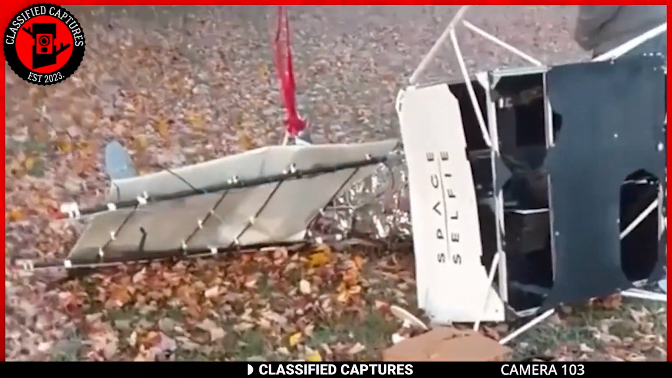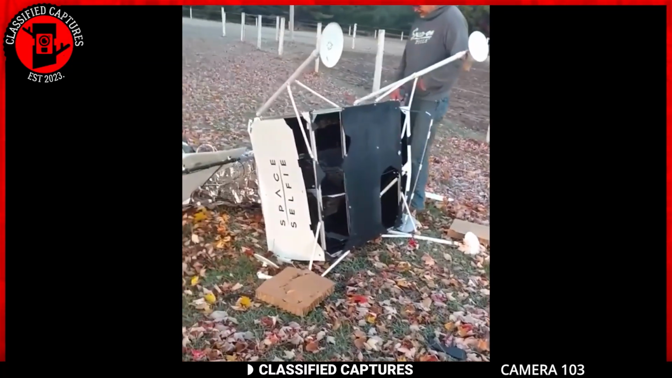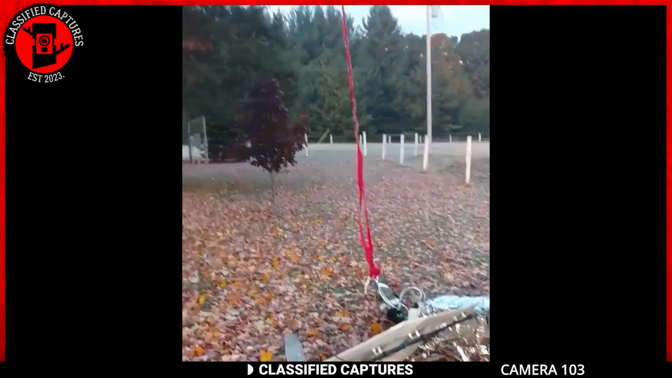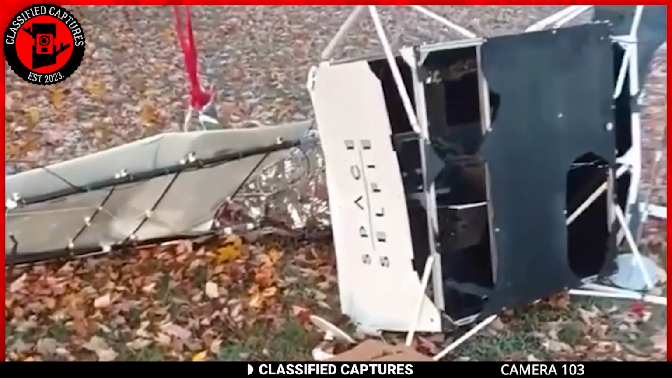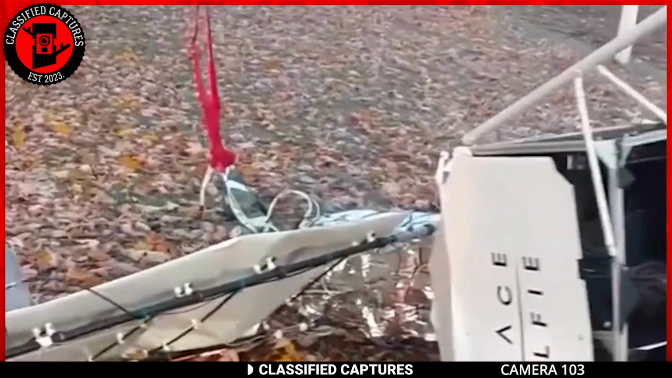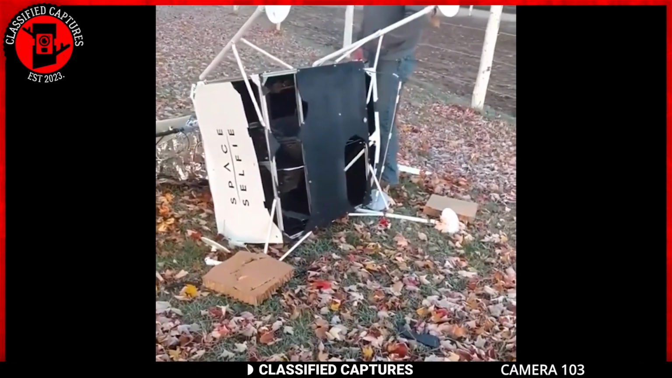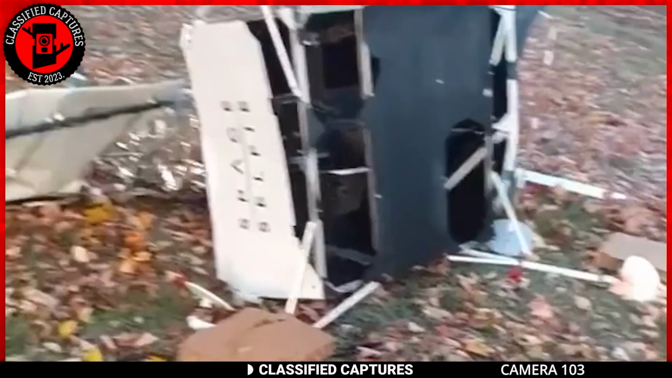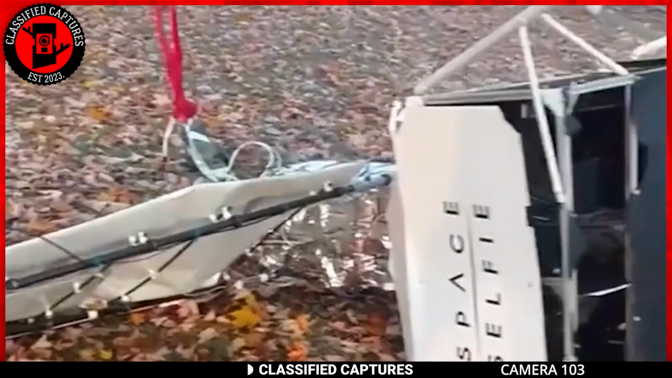You might want to buckle up for this one. Imagine you're chilling in your backyard, and out of nowhere, something falls from the sky. You go check it out, and voila, it's this device with solar panels on it, and to top it off, it's got the words "Space Selfie" written on it. Now, that's not your everyday backyard discovery.